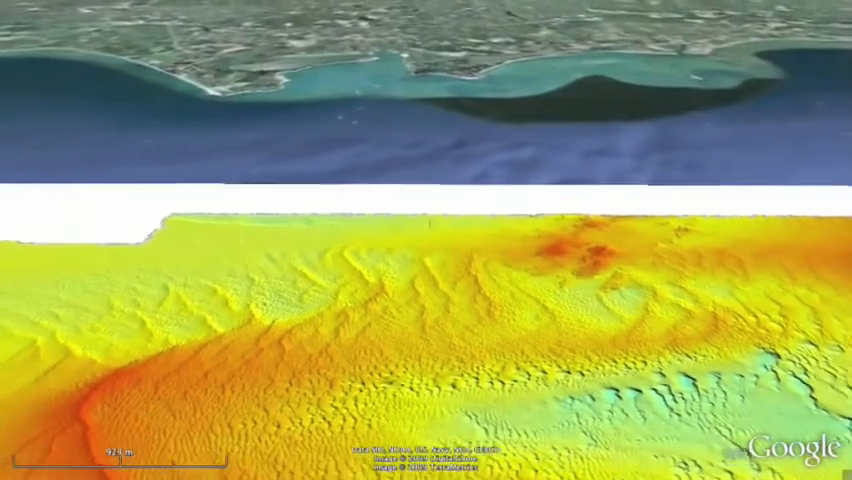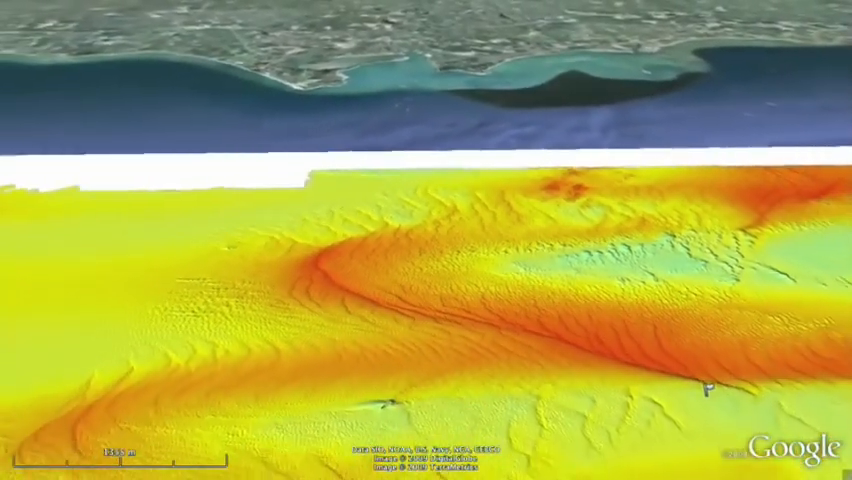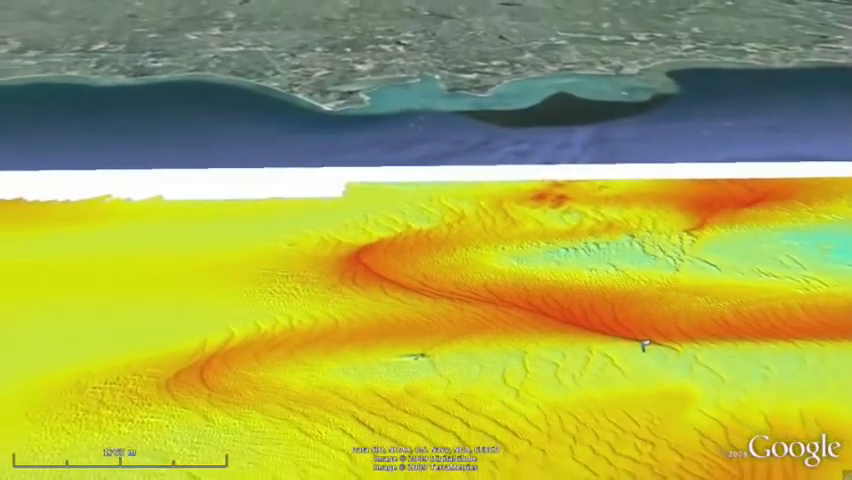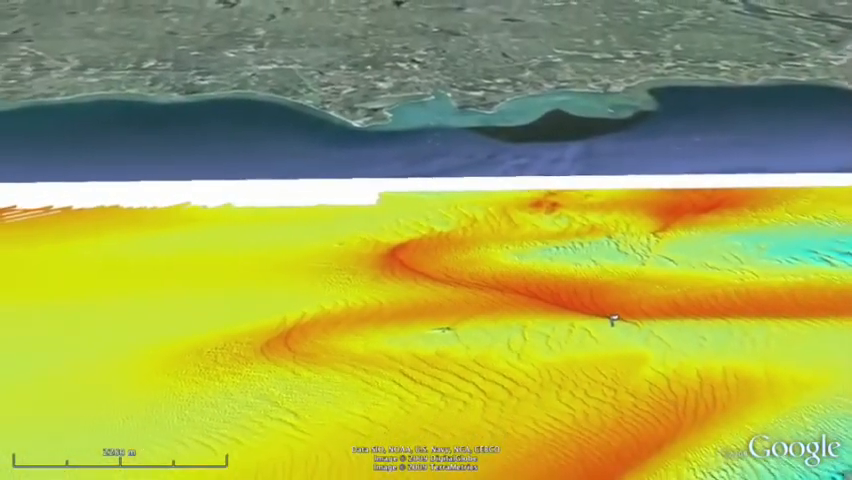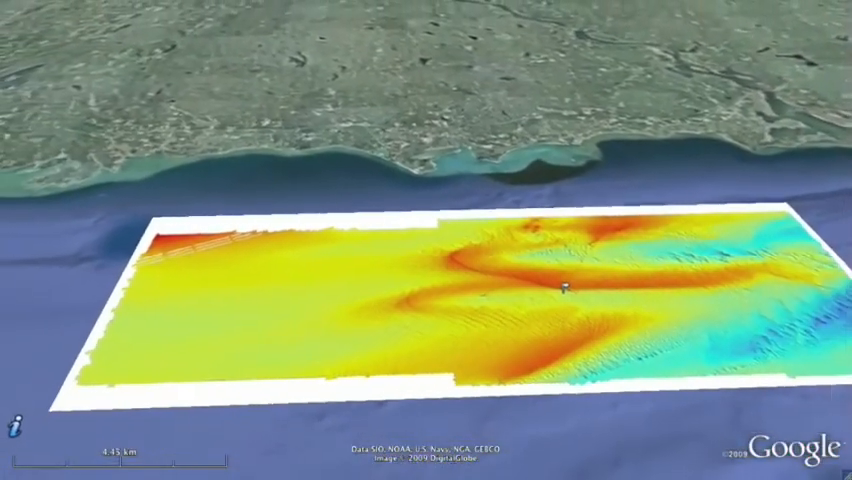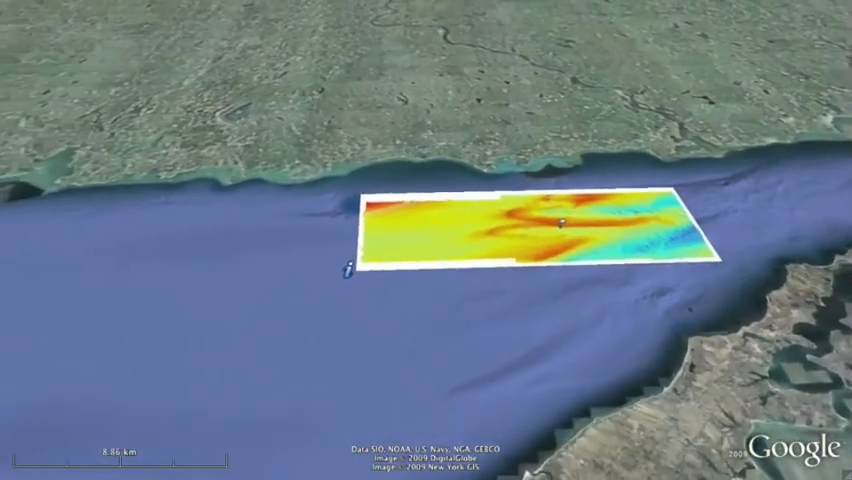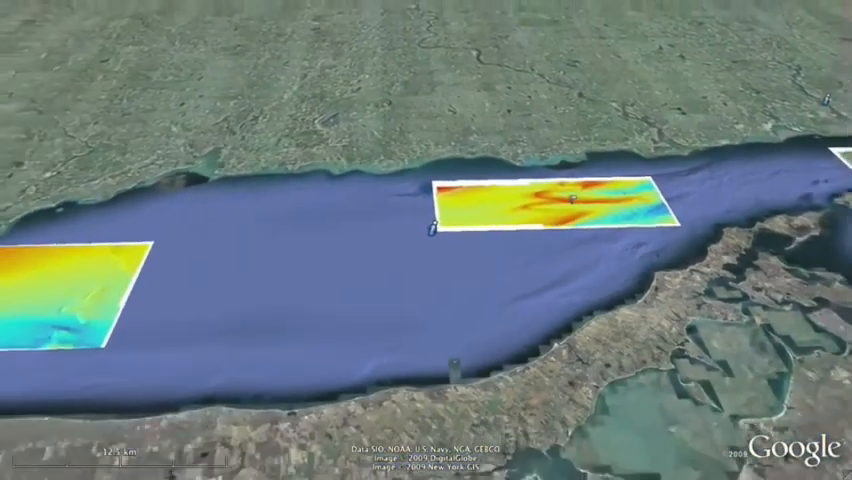Completing our flight, we see a higher, irregularly shaped feature that interrupts the sand wave pattern. This is an area of hard bottom. As we pull away, we can see that this area of the sound is dominated by the dynamic sand wave features of varying sizes that present a challenging ecosystem for organisms to inhabit.